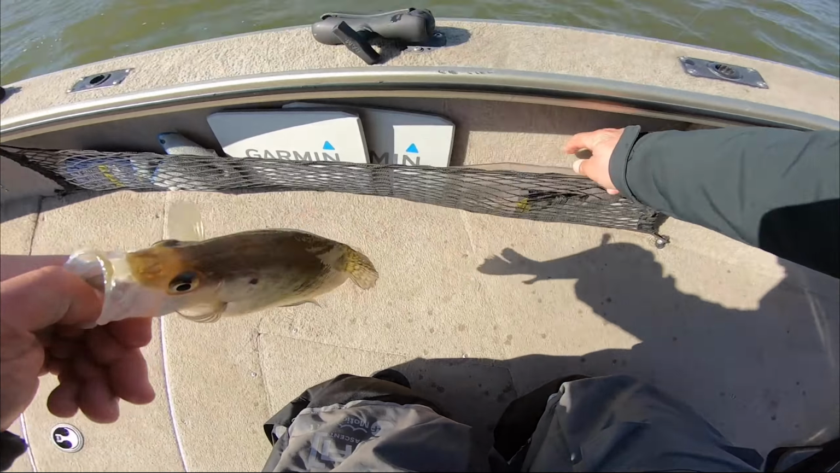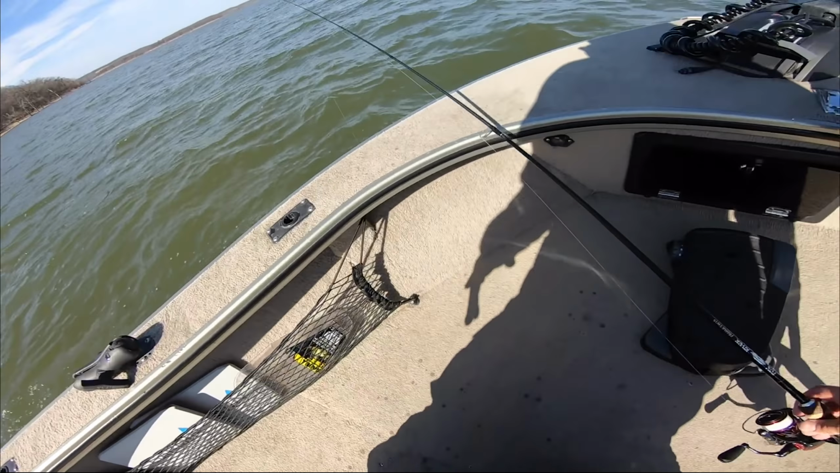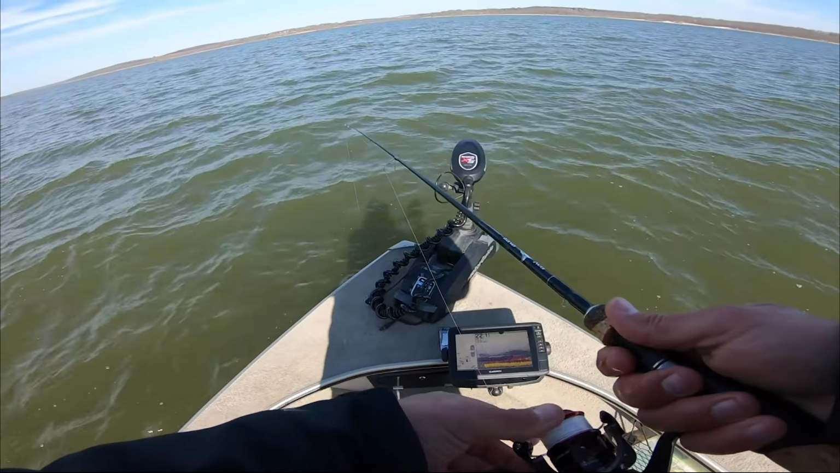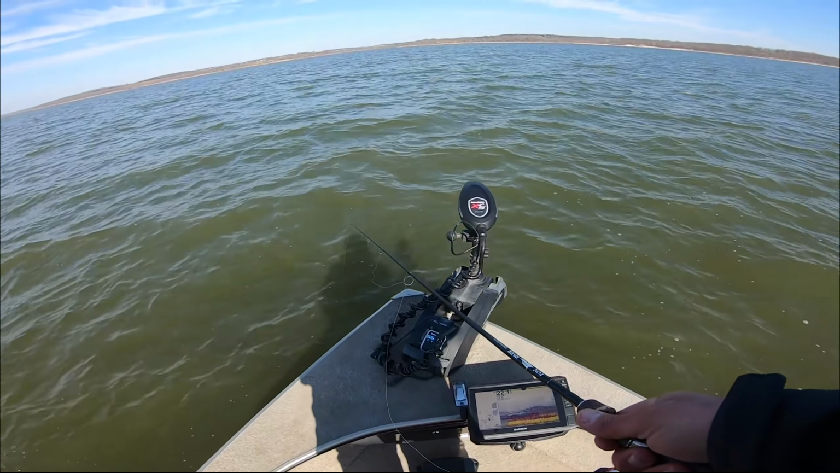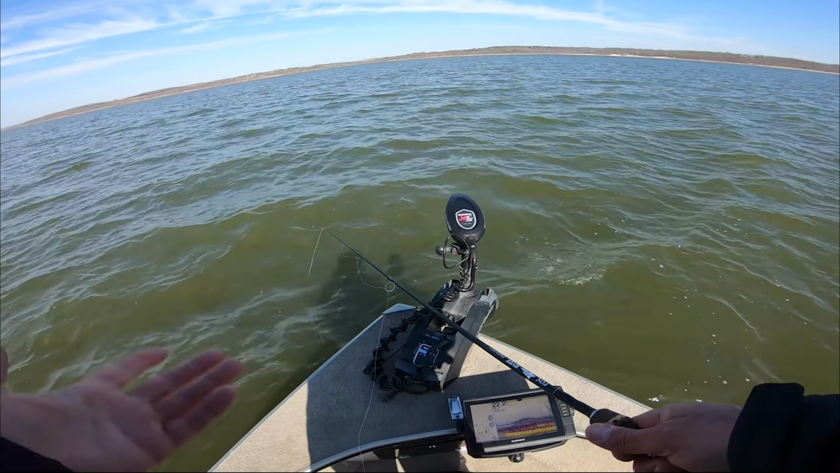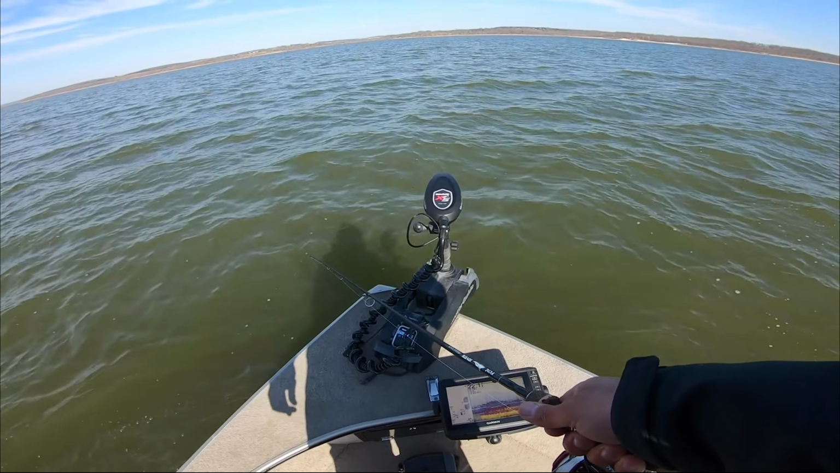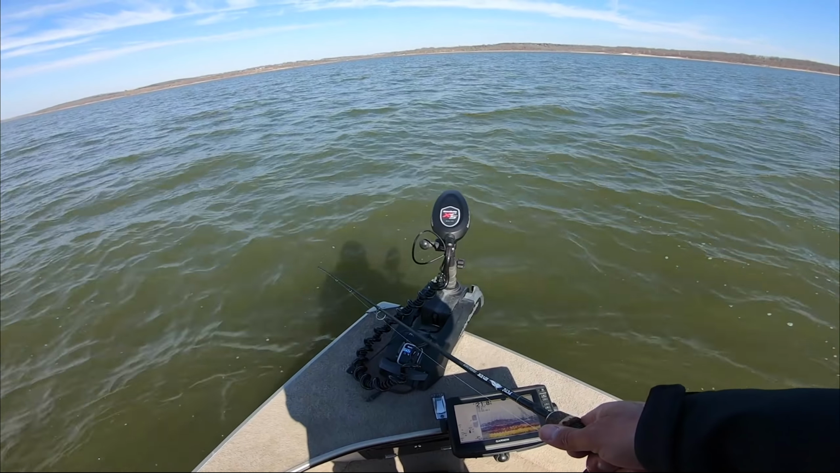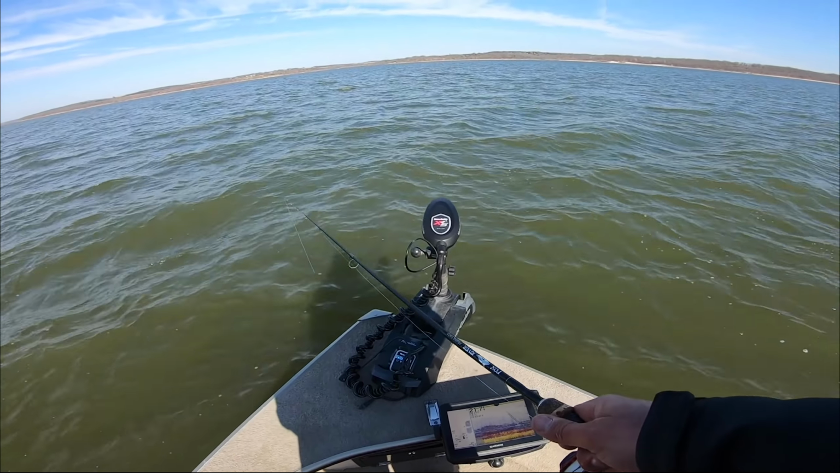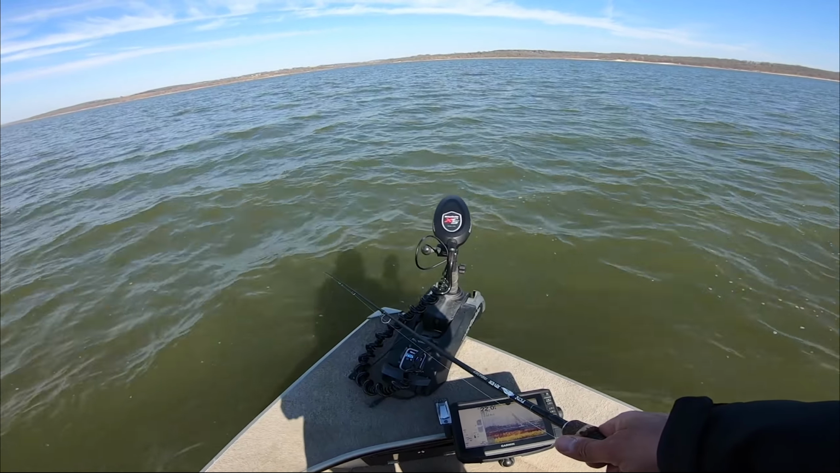These are the perfect eaters. You know, it's fun to catch those big 13s and 14s and over 14s, but when you just want to take some fish home, we've got 3 awesome keepers here in about, what, 5 minutes? That's just how these days go. When you find the right fish and the right bite that not a lot of guys are doing.